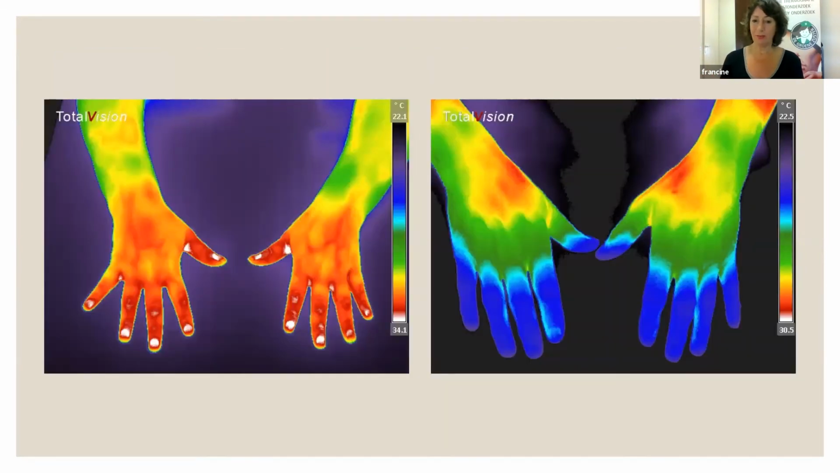I talked about the hands a bit earlier. I said, okay, normal hands are on the right side. So normal hands in medical tomography have 10 blue fingers, and a little bit of green and a little bit of red. So this is normal. But if I see it on the other hand, on the left side, you see, we call that red gloves. And if we see red gloves, it's a sign of diabetes, and also the hot fingernails refer to high blood pressure.